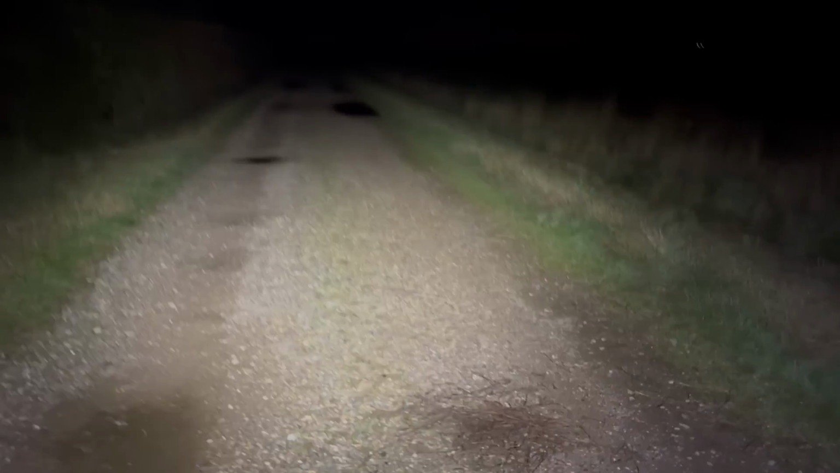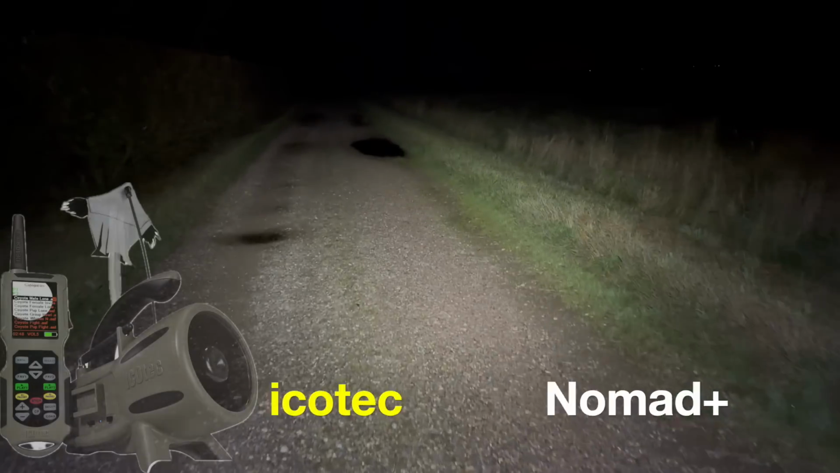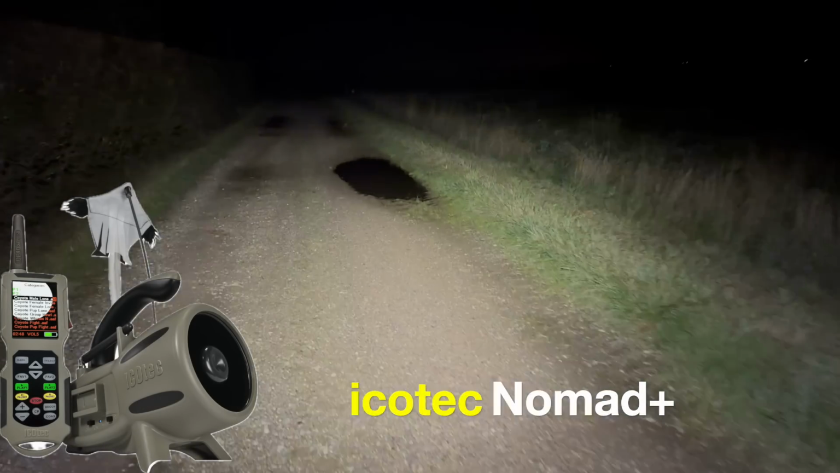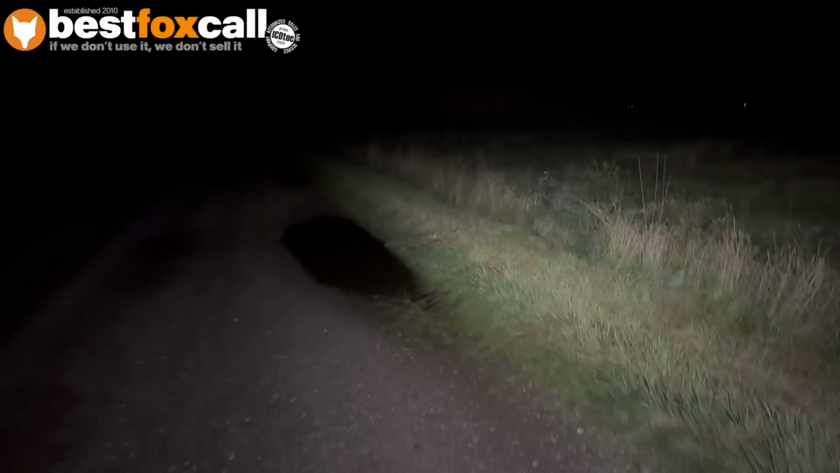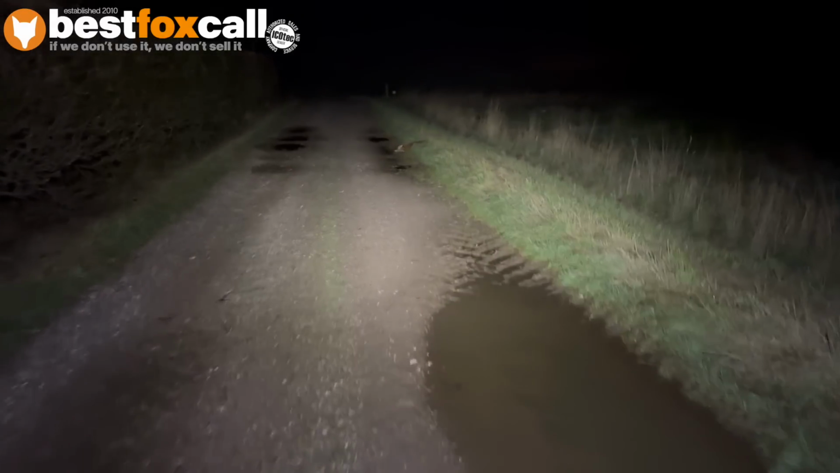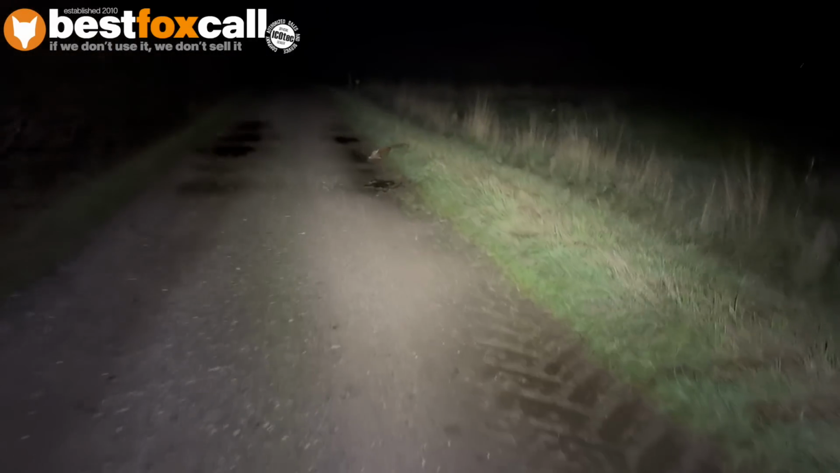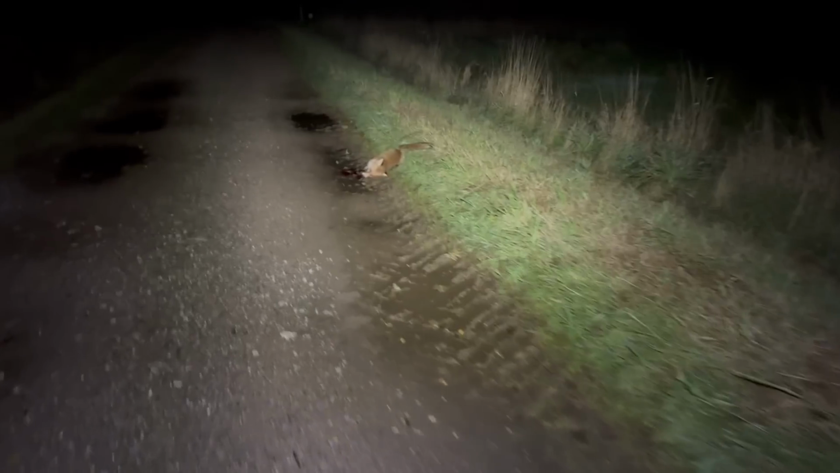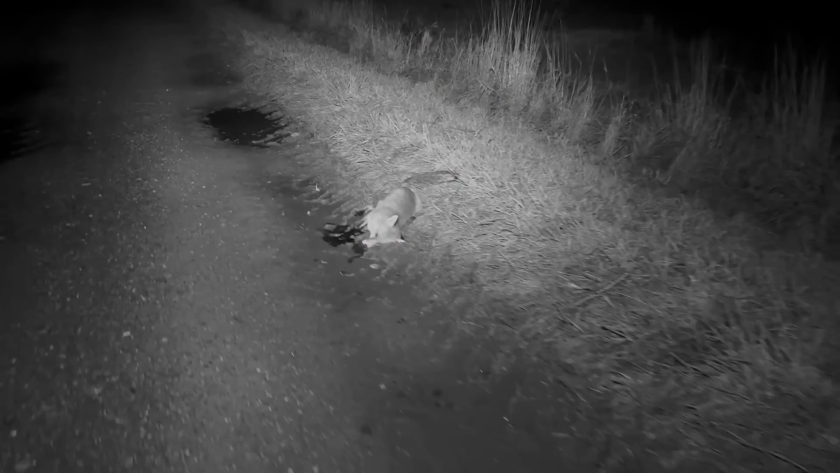That was a rodent distress call on the Architect Nomad. And bang, 174, 108 yards-ish. We have ourselves fox number 10 off this same area, which is unbelievable, it really is.